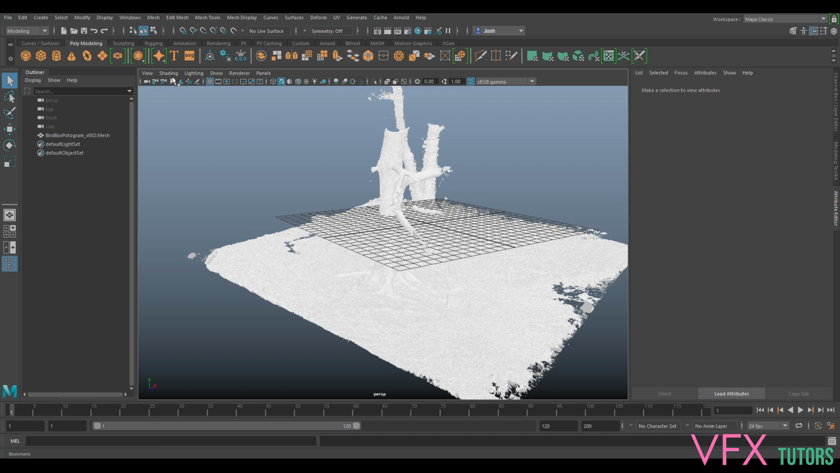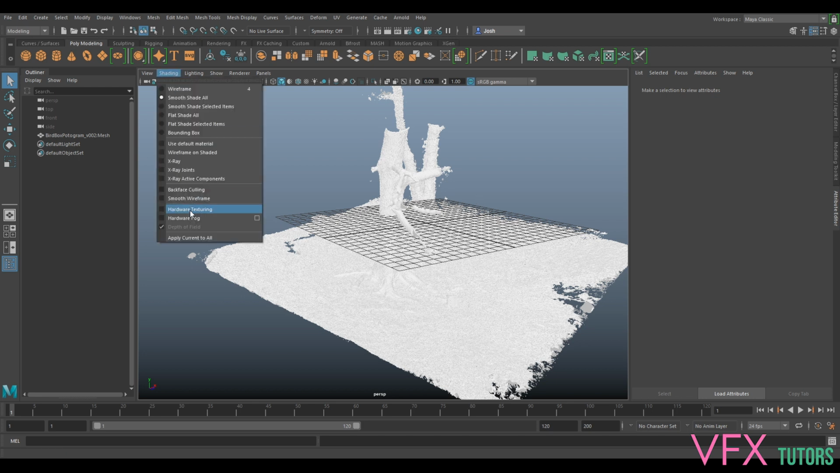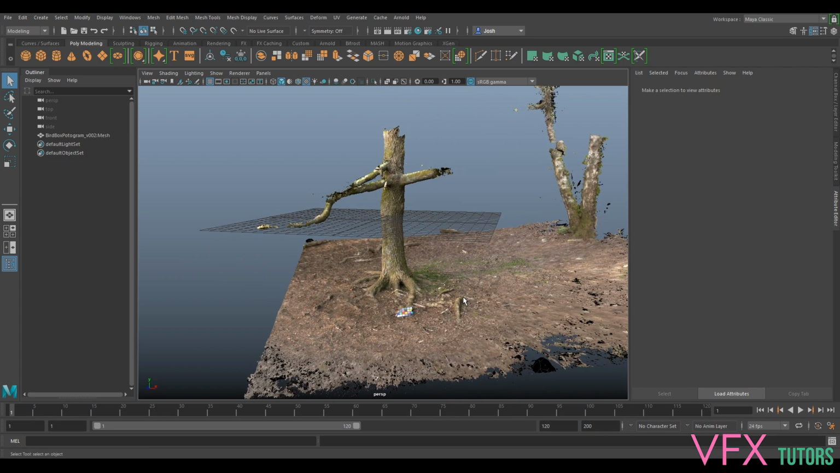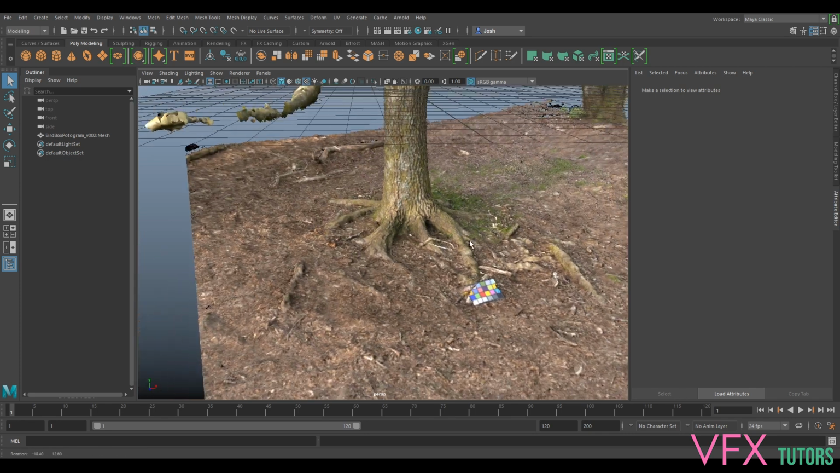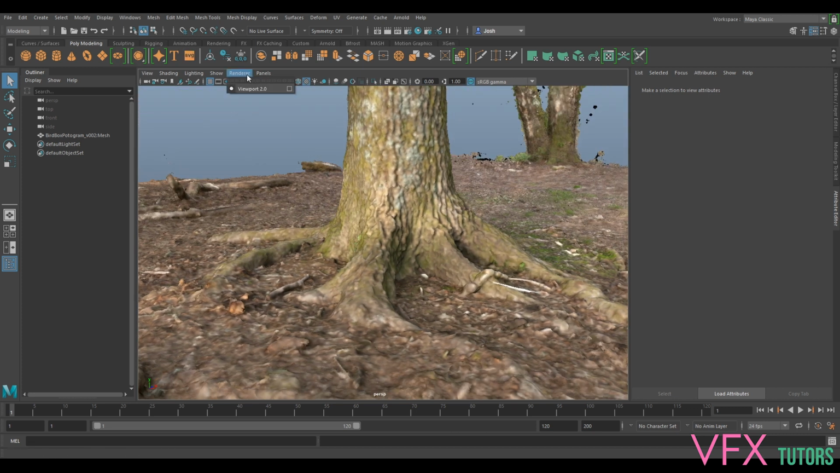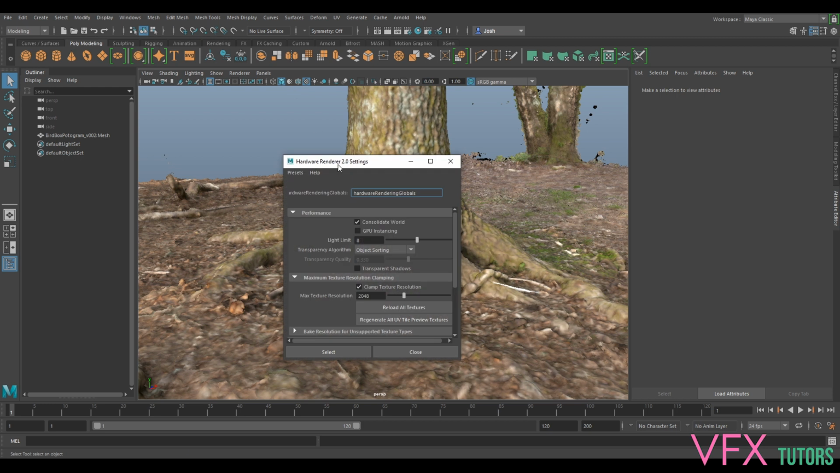So what we can do is go to shading and turn on our hardware texturing, and this should load in our textures. We can see it's a bit fuzzy because our viewport renderer is set to 2K. Depending on what computer you have, you might not be able to do this, but I like to max it out, and it should max out at 8192.